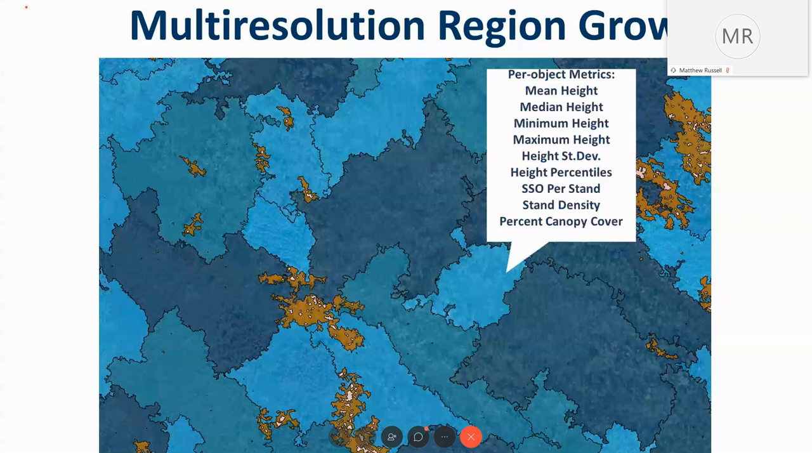So we've colorized it here based on height, I believe, and type, and so each one of these stands will contain some of these metrics, or most of these metrics, and others.